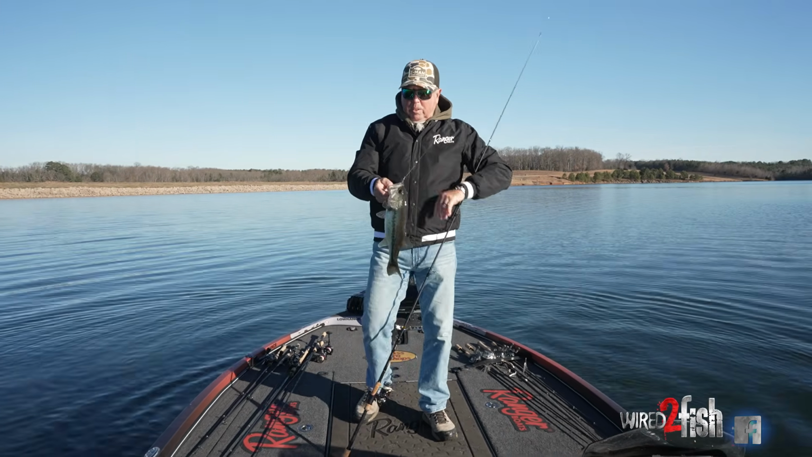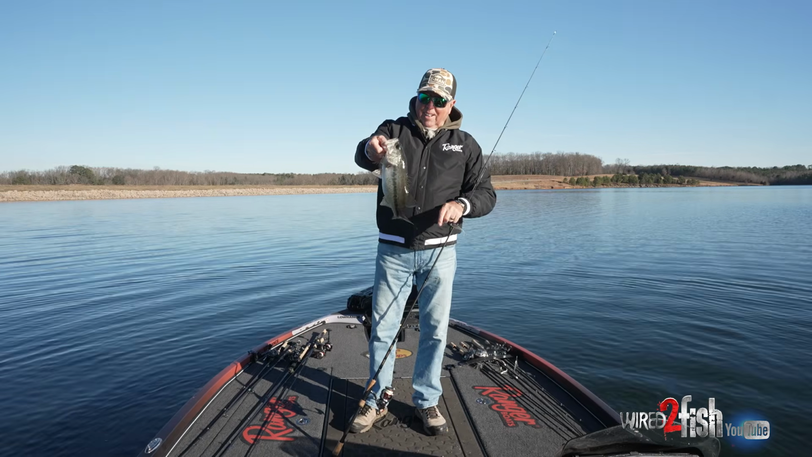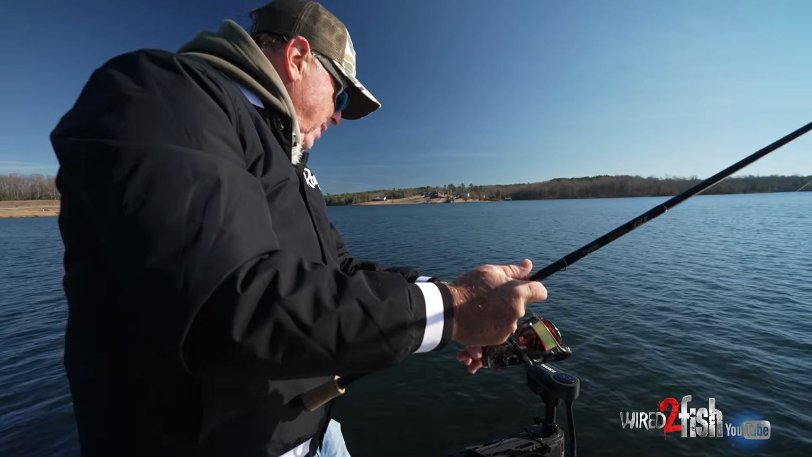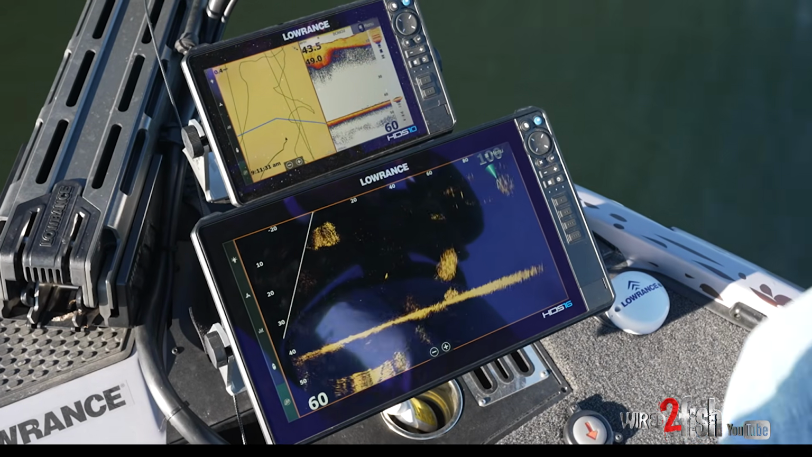Well, we're out here this morning and it's cold. It looks pretty. It's cold. Lows last night were in the 20s. As you can see, these fish are getting fired up. A lot of bait. Right now, the key is shad, finding shad. It's late winter, shad is king.